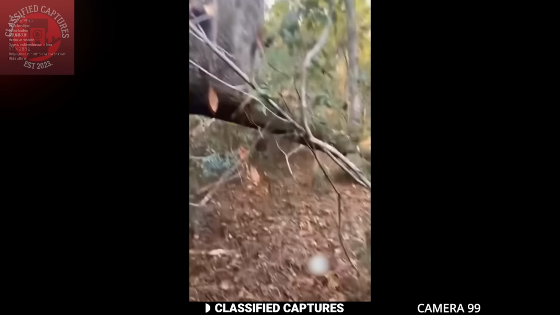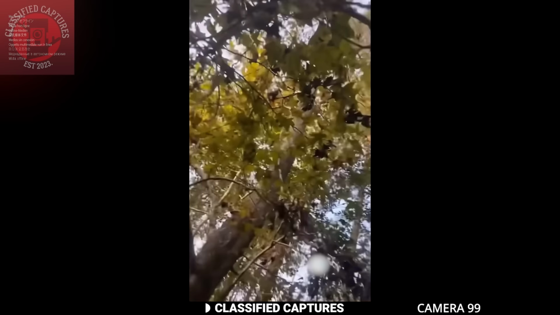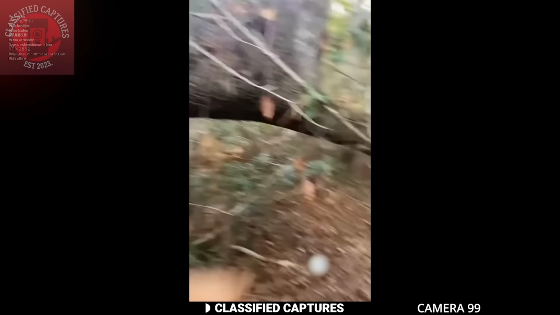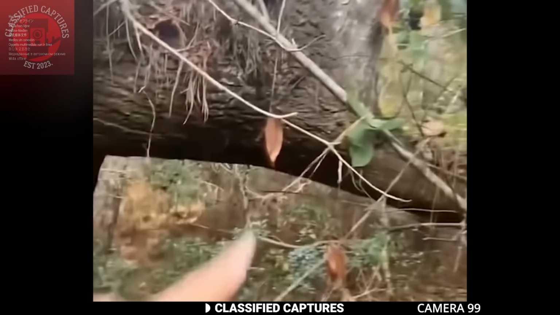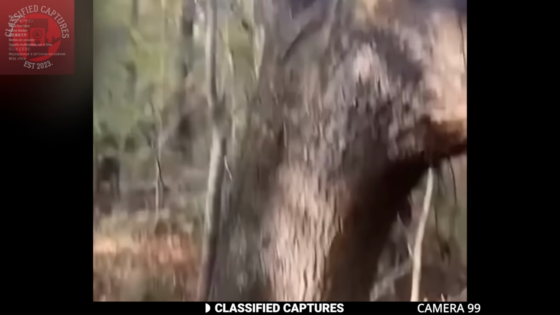This branch wasn't connected to the ground at all, yet it grew upward just as tall and strong as the primary trunk, stretching toward the sky. It's like the tree was splitting itself in two, creating this beautiful, almost surreal sight. How incredible is that? But all the weight from this tree is just resting on here. There's nothing connecting it. So that is one strong trunk.